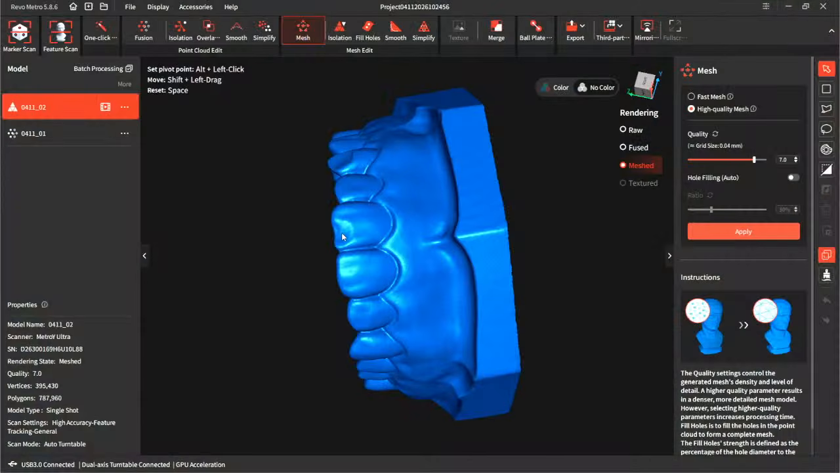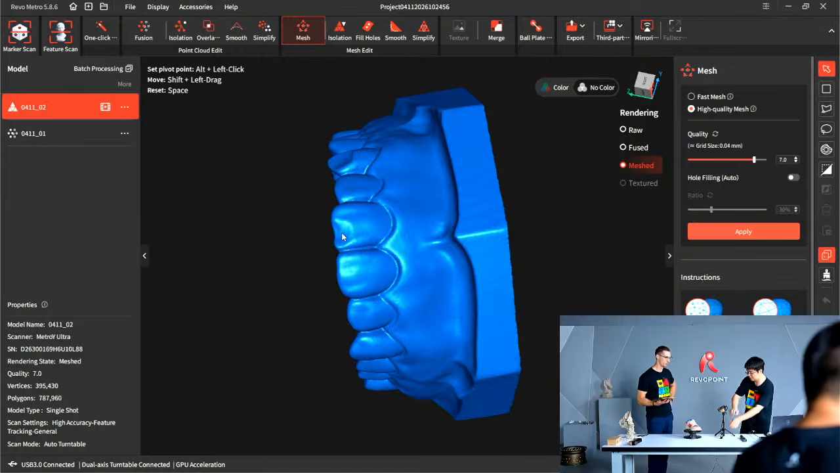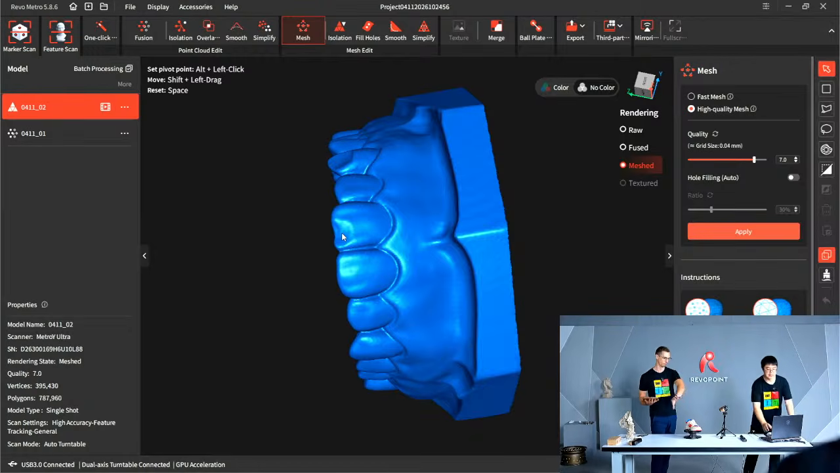Hold on, let me. You cannot use full field structured light if I'm just holding it. Right, you cannot.